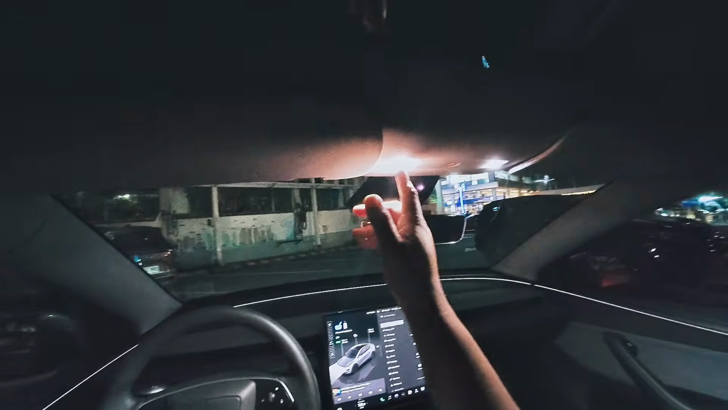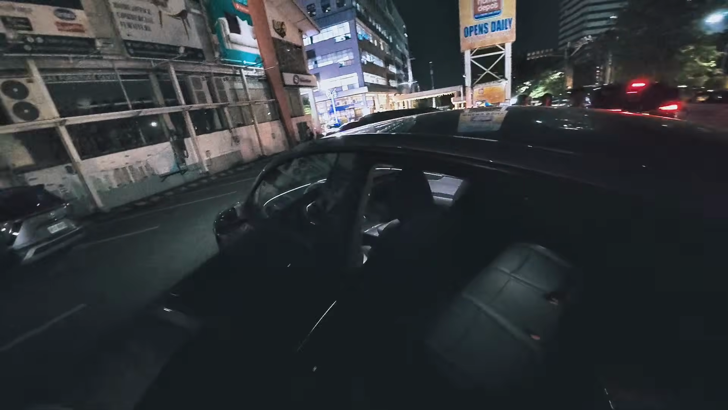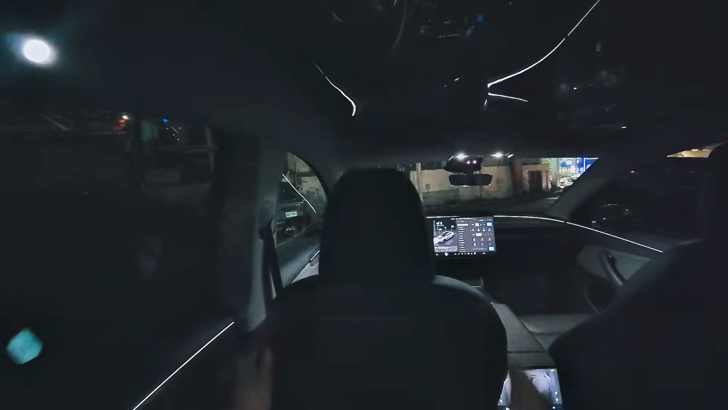Now let's go ahead and go to the back seats so that we can check out the rear, what toys that we have available for people in the back. All right, one take, no cuts. All right. Remember, I'm sitting behind my own driving position right here, and I still have a lot of space.